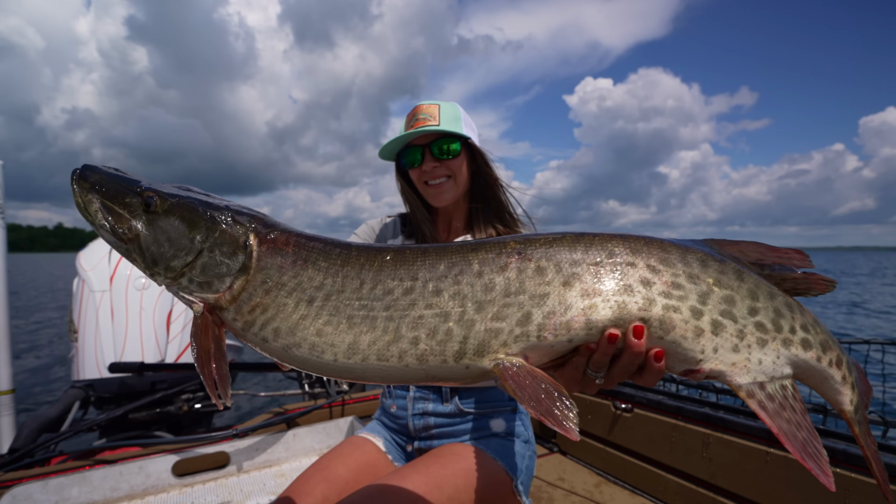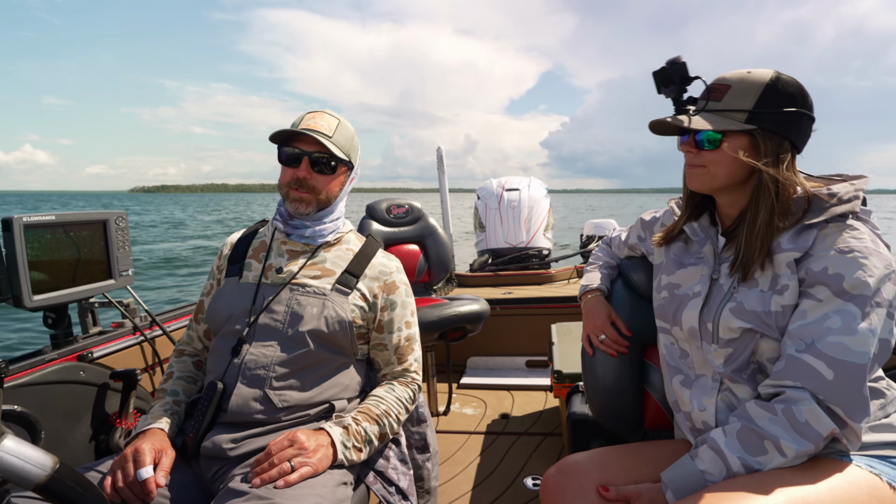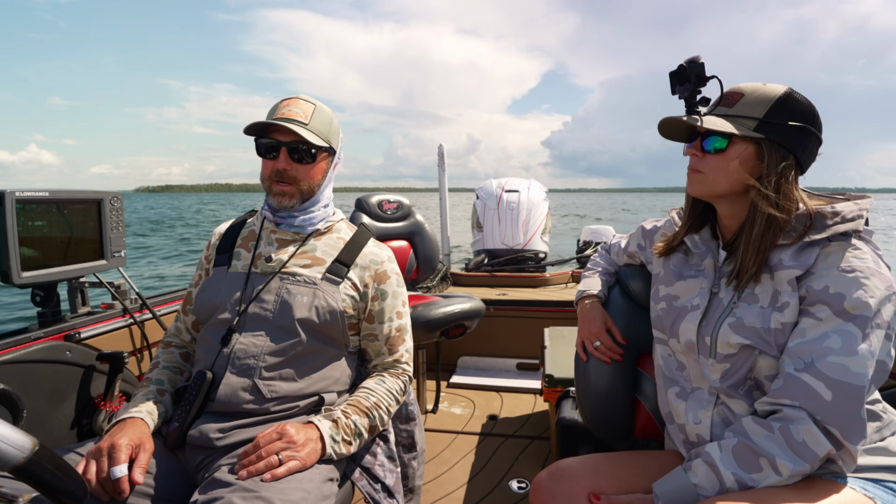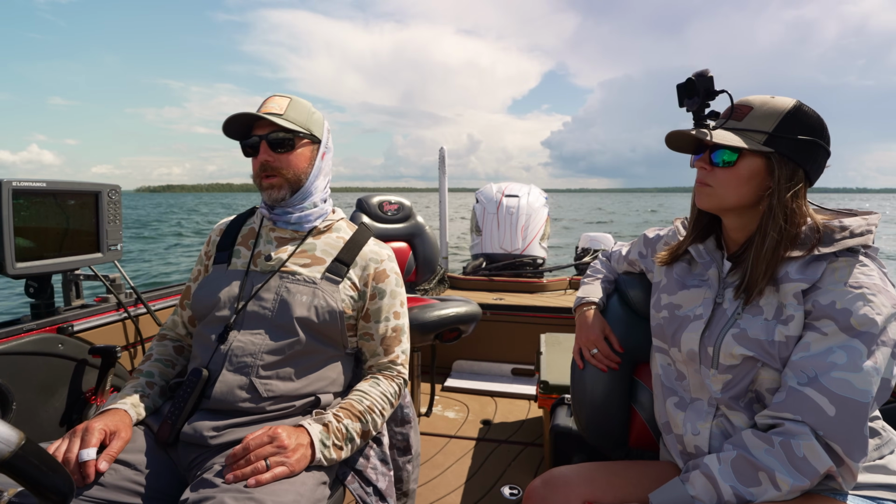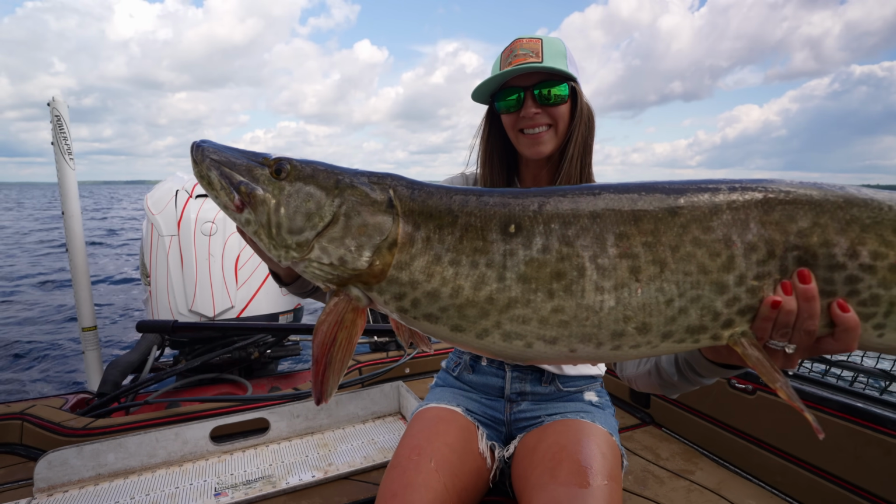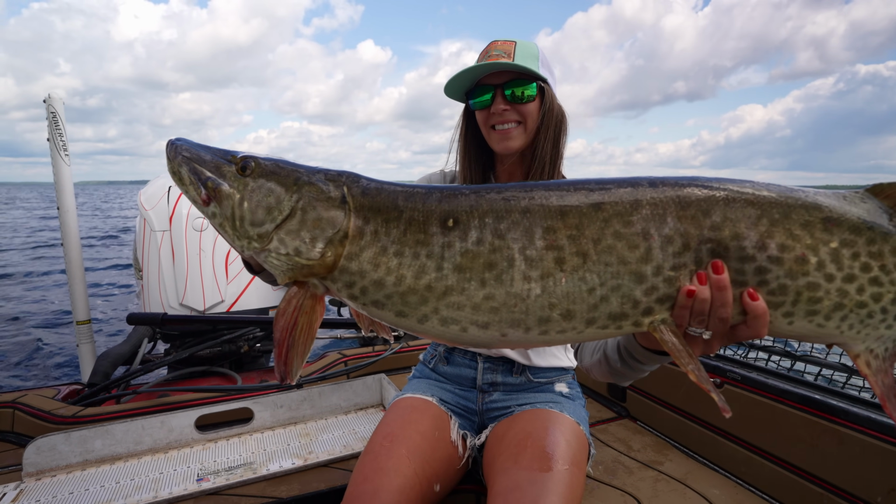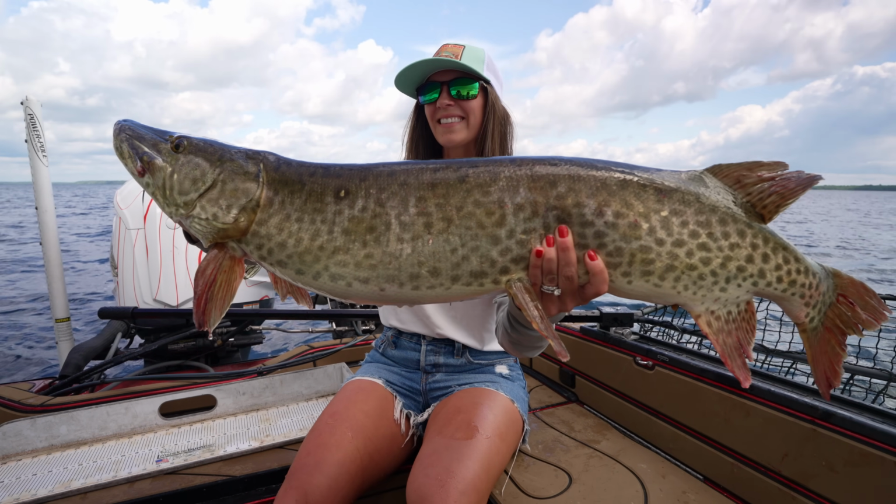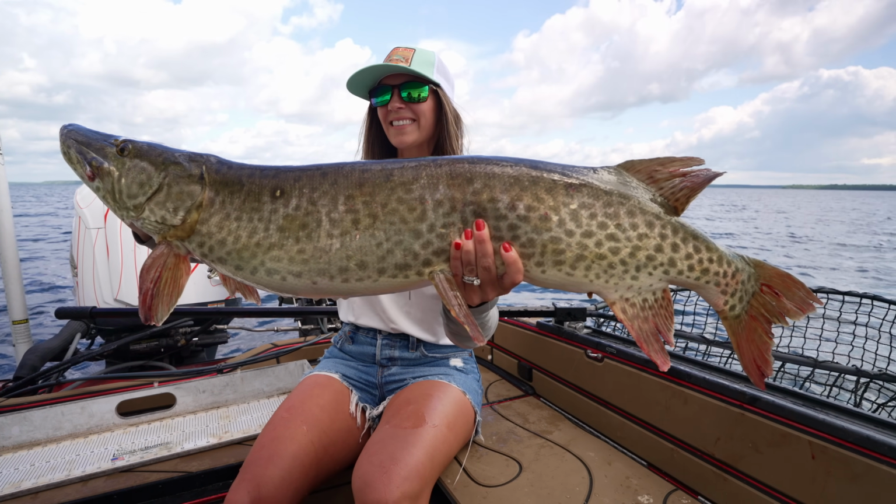So there's ethics involved. There's people's own interpretation of what fair chase is. And whatever it is, it is. I want to put my clients on fish in a safe and effective way, and I think I'm doing that. Do you ever miss the old ways of doing this musky fishing thing?